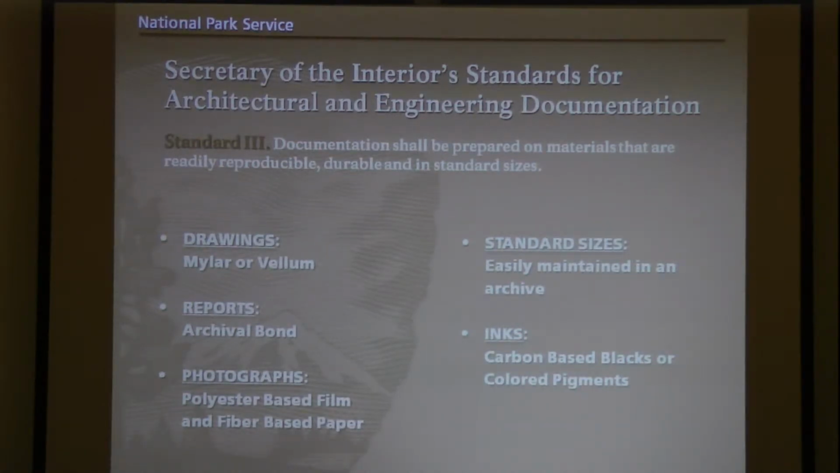Standard 3 states documentation shall be prepared on materials that are readily reproducible, durable, and in standard sizes. For materials testing, it was determined that drawings must be plotted on mylar or vellum, reports printed on archival bond, and photographs developed on polyester-based film and printed on fiber-based paper. Additionally, all of these records must be produced with carbon-based black inks or colored pigments. Dye-based inks are unacceptable at the moment. For drawings, HDP and the Library of Congress have implemented 3 standard sheet sizes that can be easily stored and maintained in the library archive.